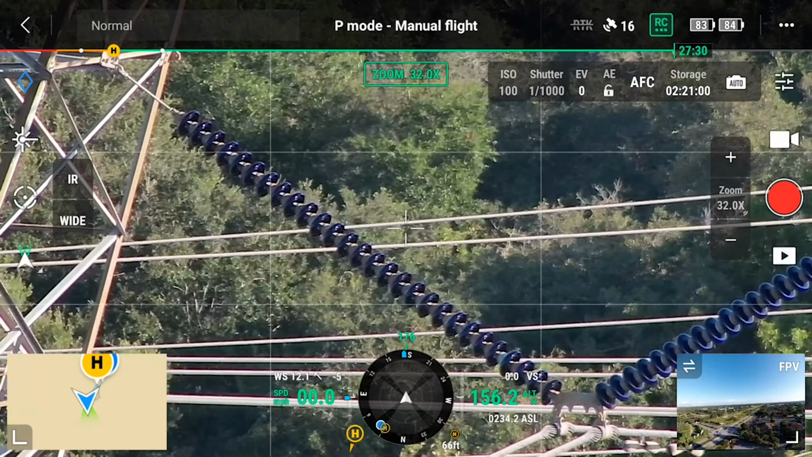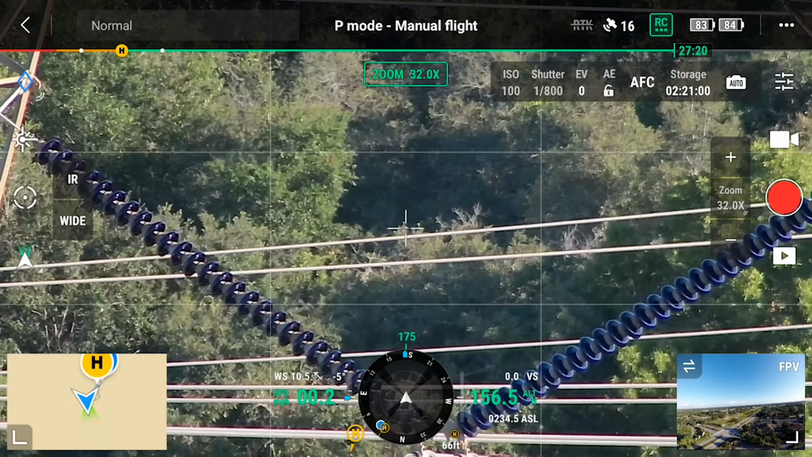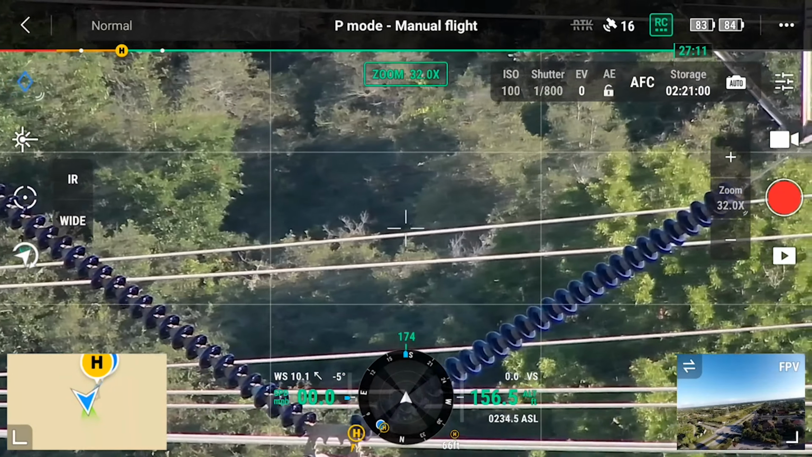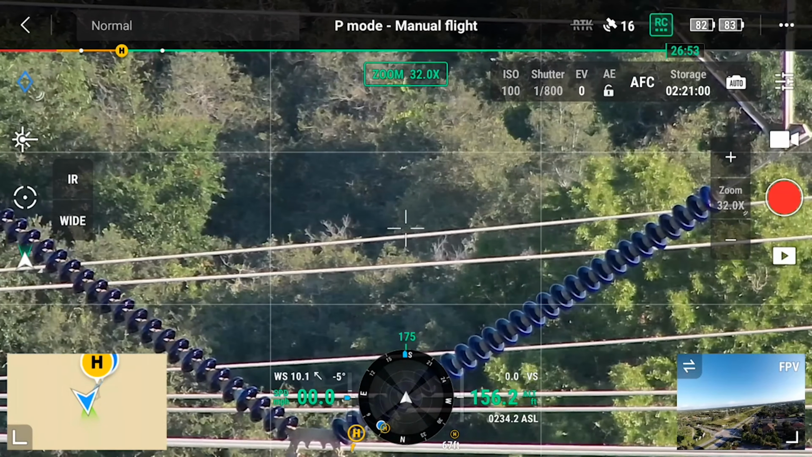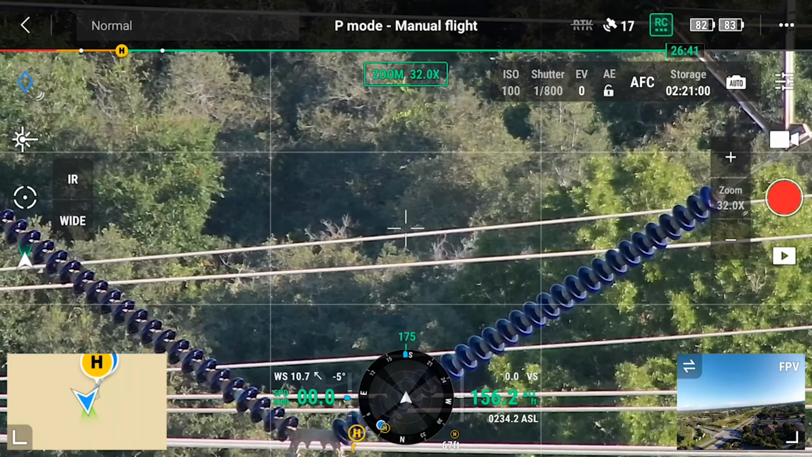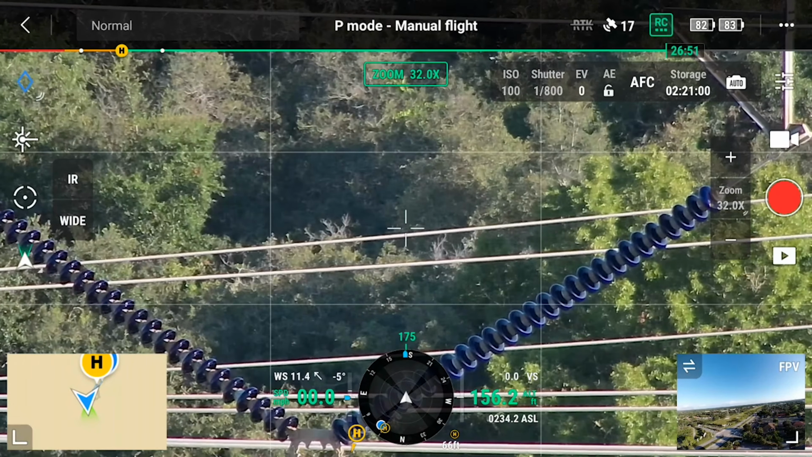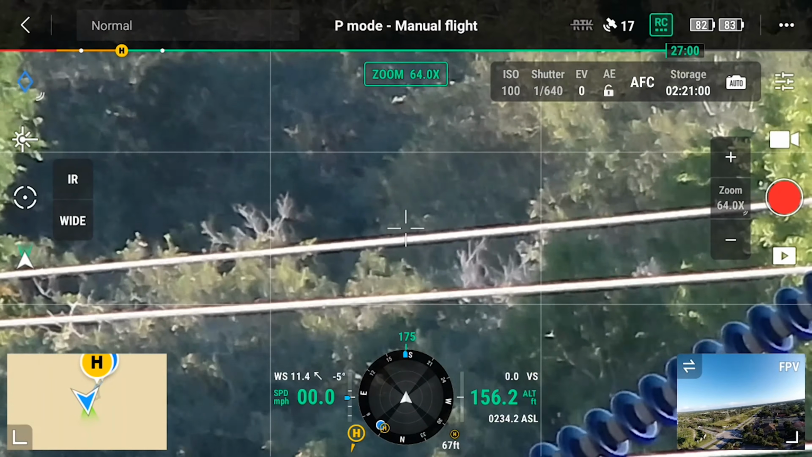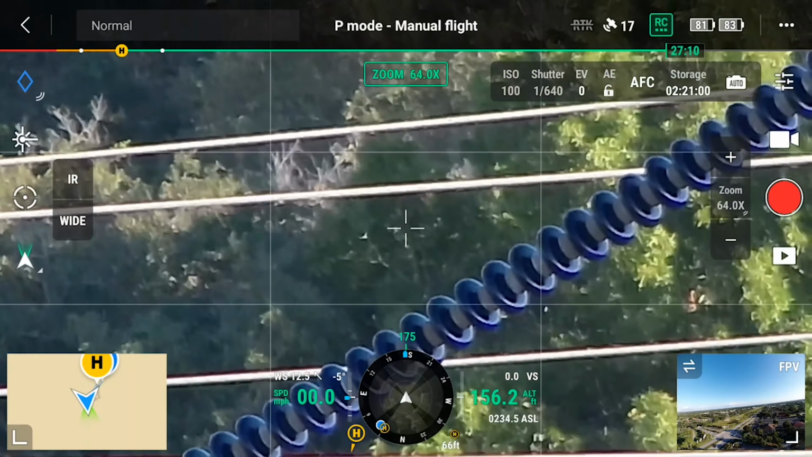And when you are working in downline situations, really all we're looking for is any damage or any disconnect in these insulators, which as you can see, obviously these are fine, but in a situation where there could be damage, all we are looking for is damage. We don't care about how detailed those shots are. It's just all about whether or not there is actually physical damage. So that's at 30 times optical zoom, or that's actually hybrid zoom, because it's 20 times plus an additional with the digital. So we can go in a little bit further, and this is just crazy at 64 times zoom. And you can see, I'm able to make out these insulators absolutely perfectly.